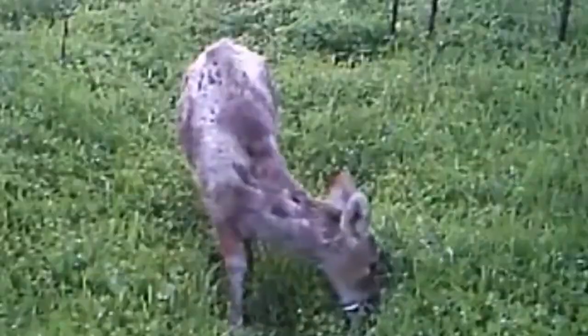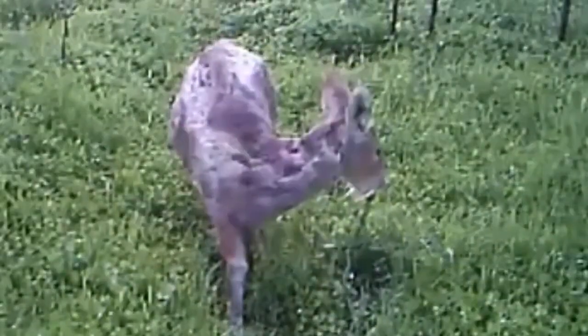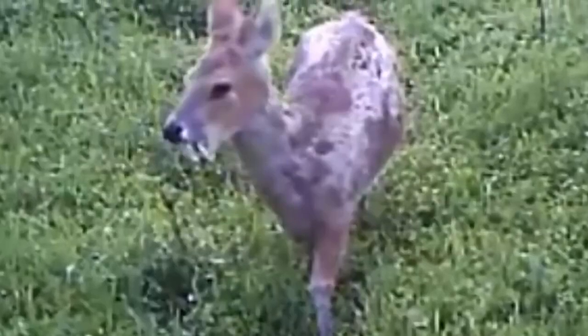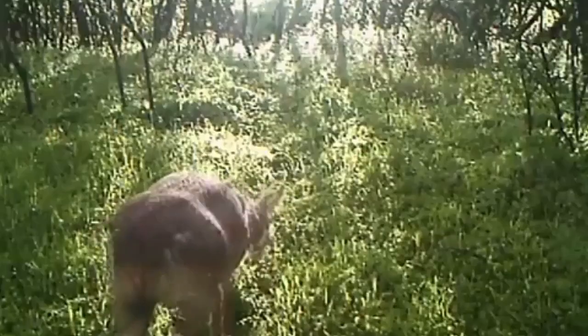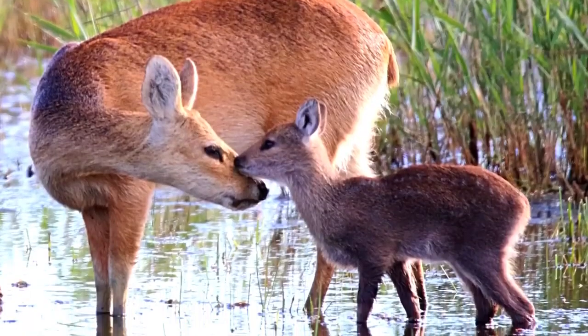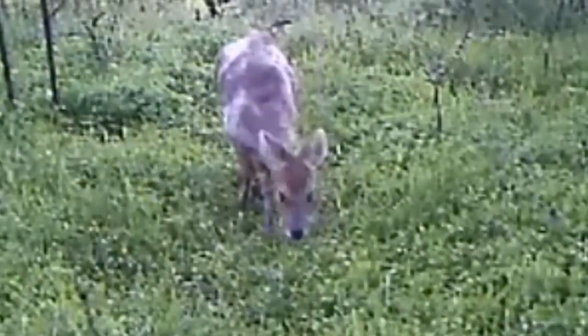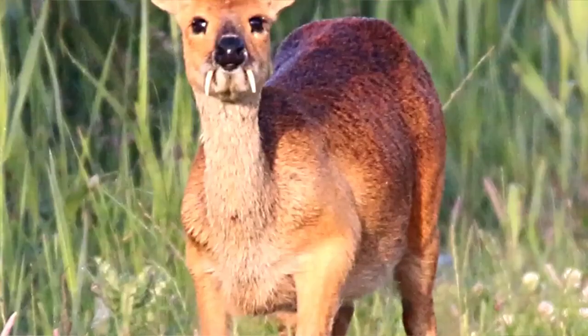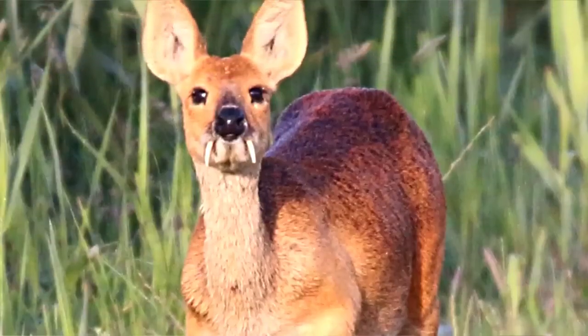You might assume that the deer has undergone some kind of mutation, or that it's actually a vampire deer. Well, let us help you gain knowledge about this fun creature. In reality, this species is known as the Chinese water deer, and all of them look exactly like this. They all share the distinctive quality of having enormous front teeth that resemble tusks.